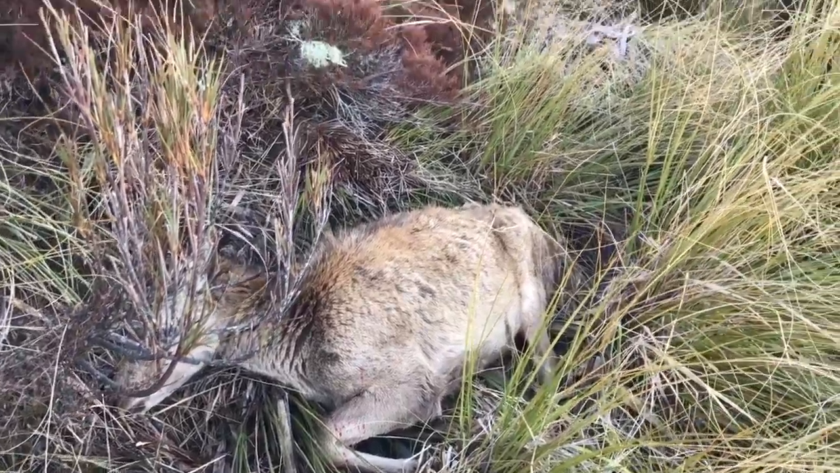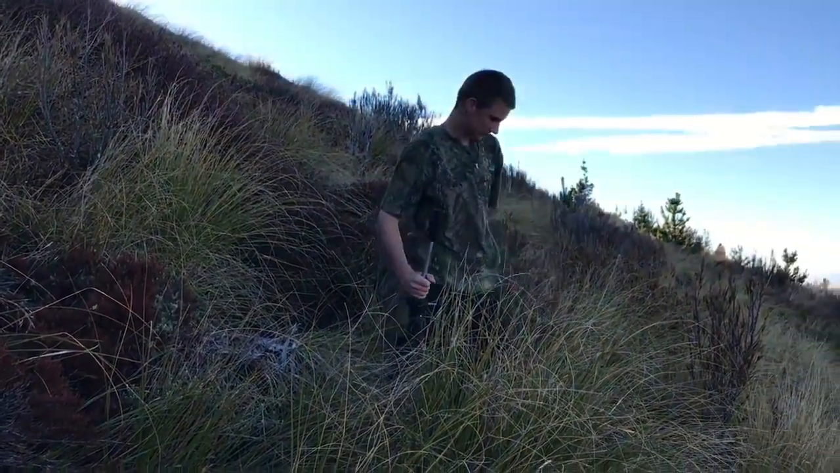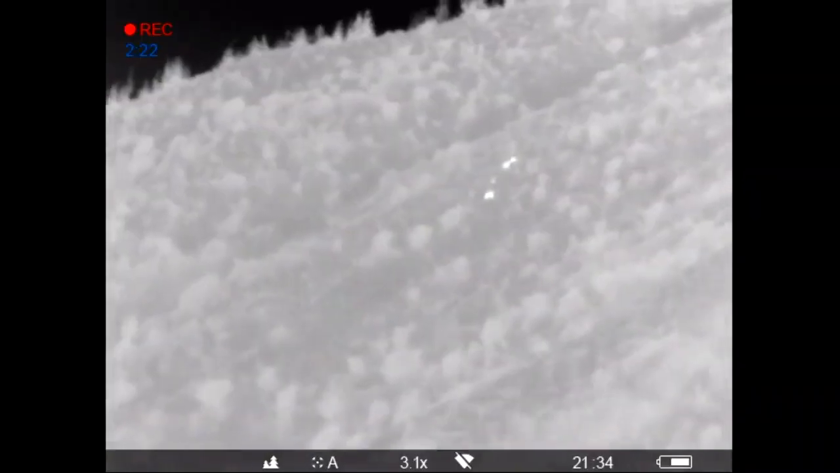Well, the reason I filmed Dan there, look at it, that dead deer, was we've had probably the most amazing stalk that I've ever had. We're out early this morning here in Southland, and cracked over a couple of deer. And we've seen something like, I would say, in excess of 20 deer this morning that we probably would have struggled to pick up with the naked eye.